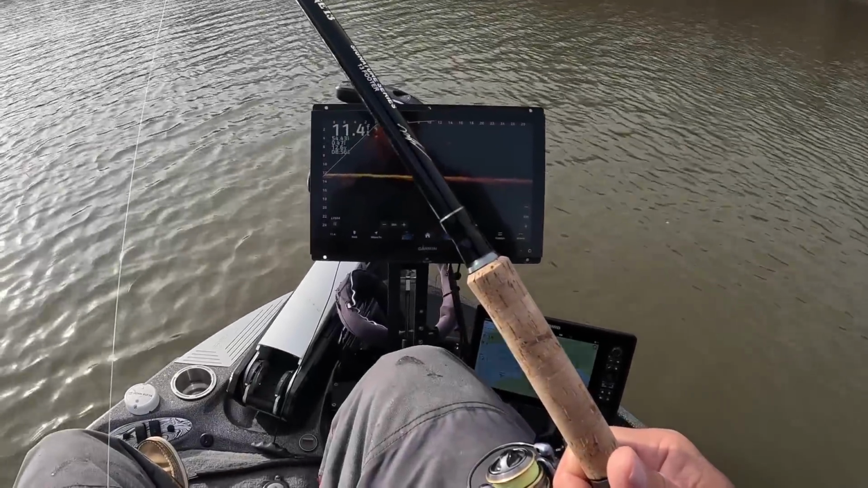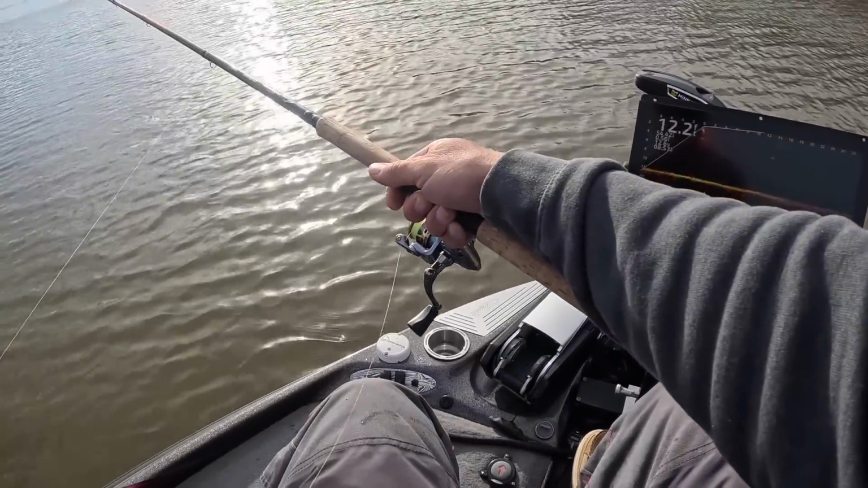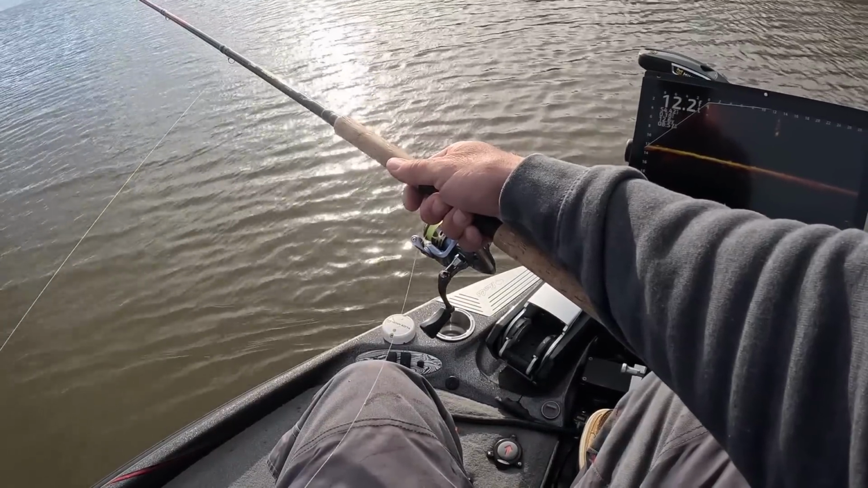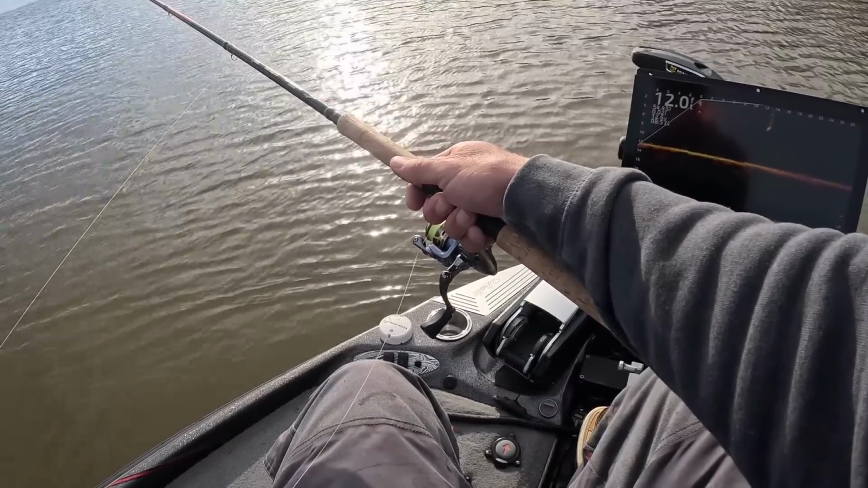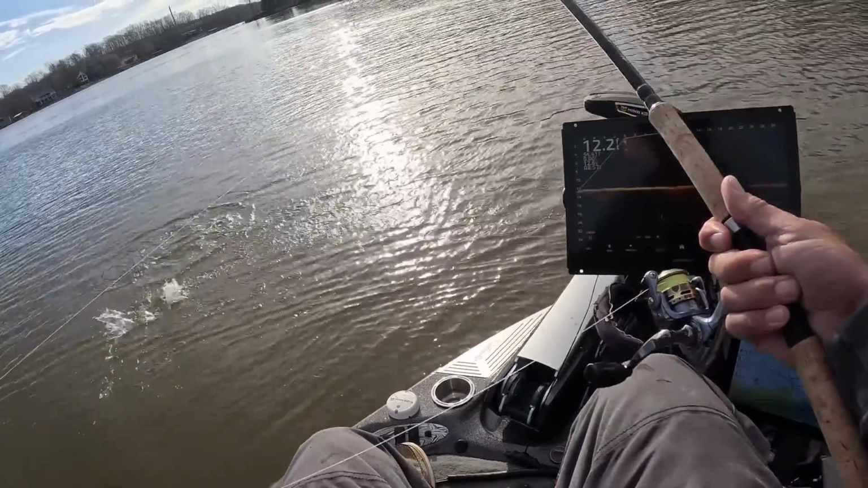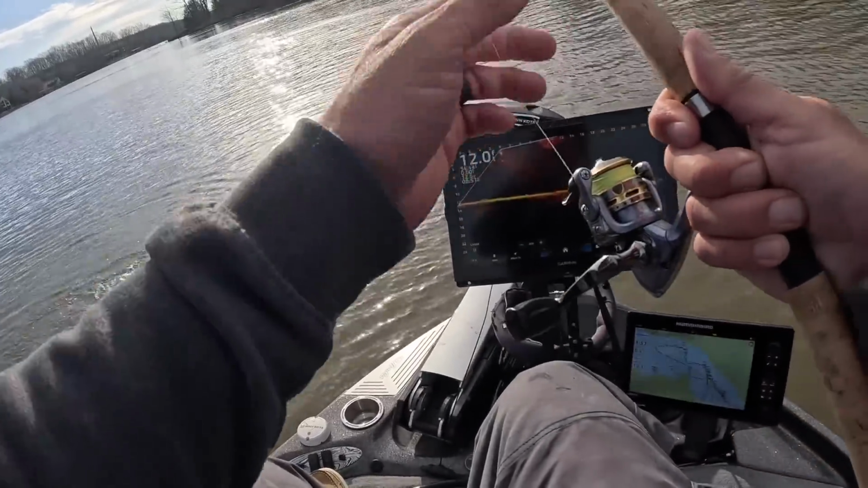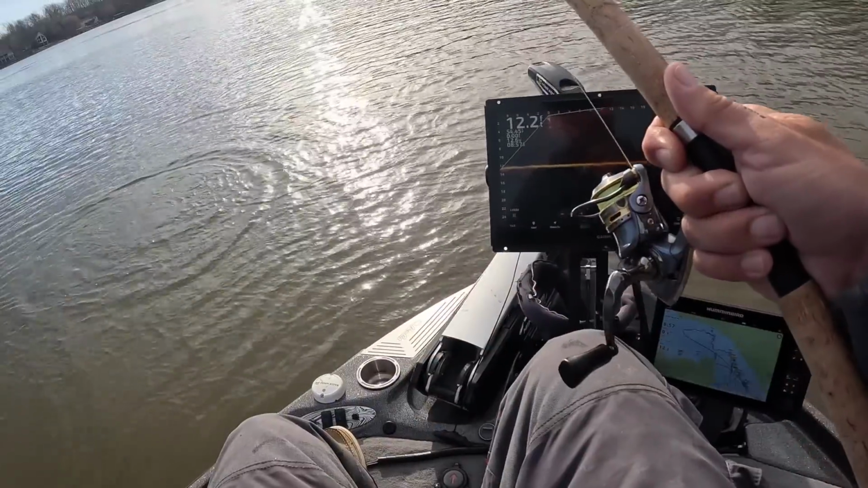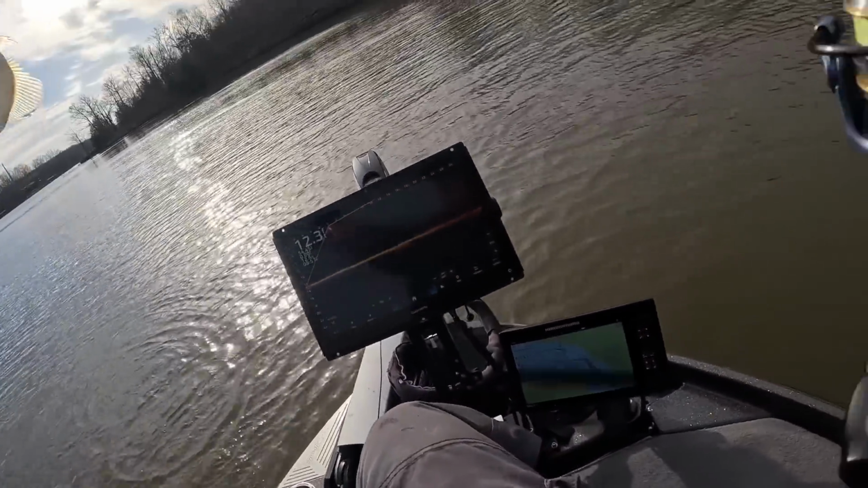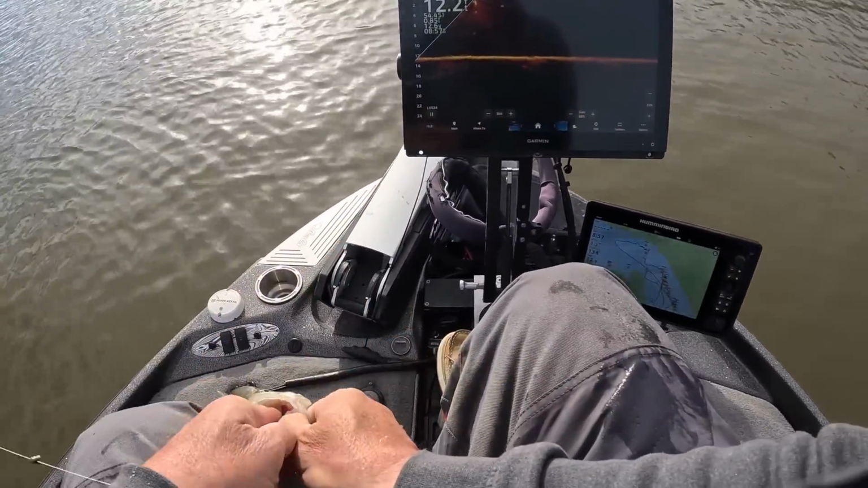Good mark, guys. Squaring up with them. Good boat control. See if we can't get him to bite. Turn it anyway. Got him. Good fish. Oh, and that's going to lead us to our next conversation. Good fish.